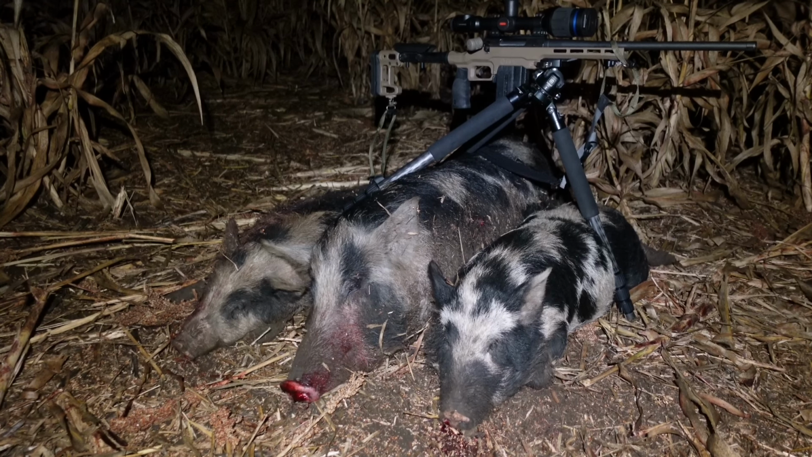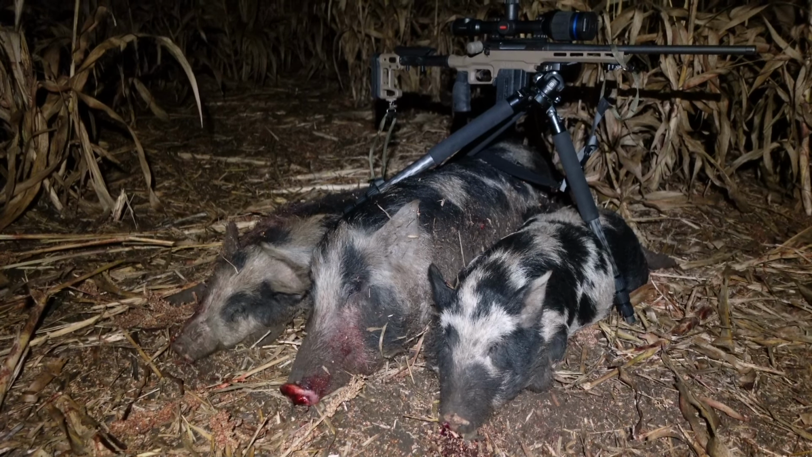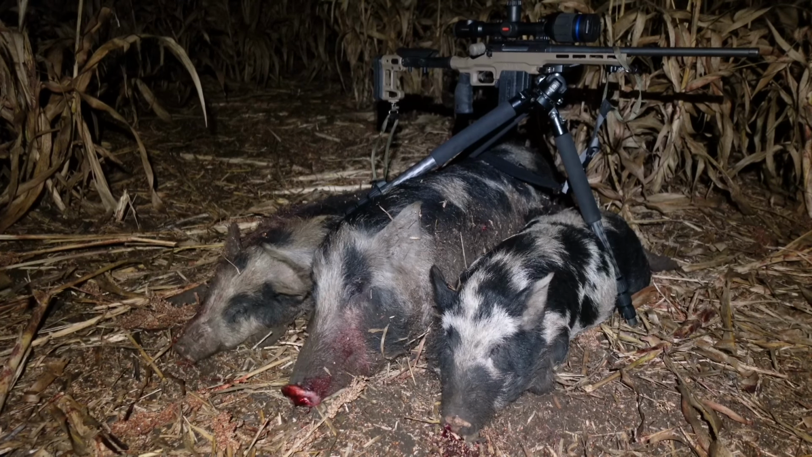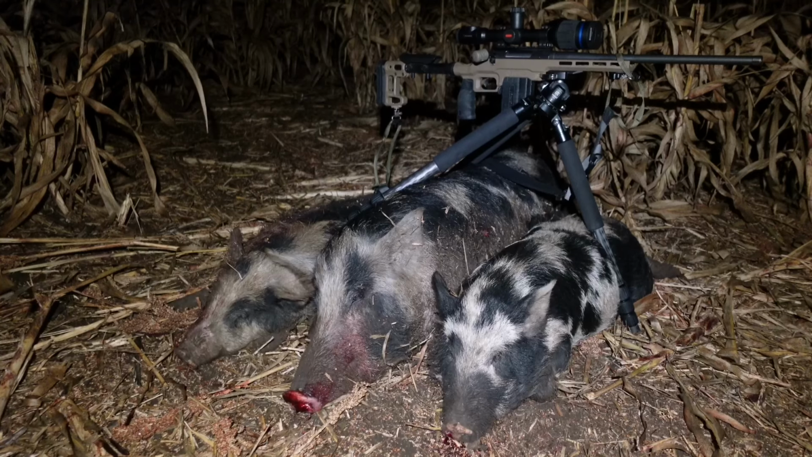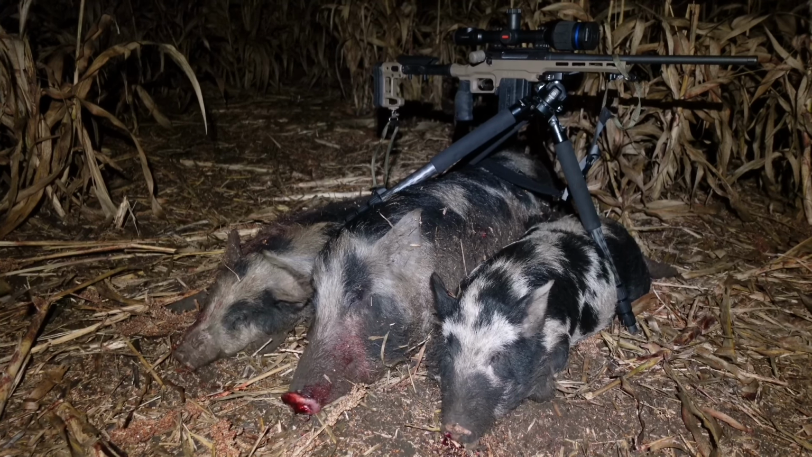This would be one of the most exciting little thermal experiences I've had so far. Now, these 3 pigs were part of a bigger mob that were right on the edge of the sorghum crop. Now, I've got about 8 or 9 minutes of scope footage of this mob of pigs. They were in and out of the crop. I had some boars fighting that I got some footage of.